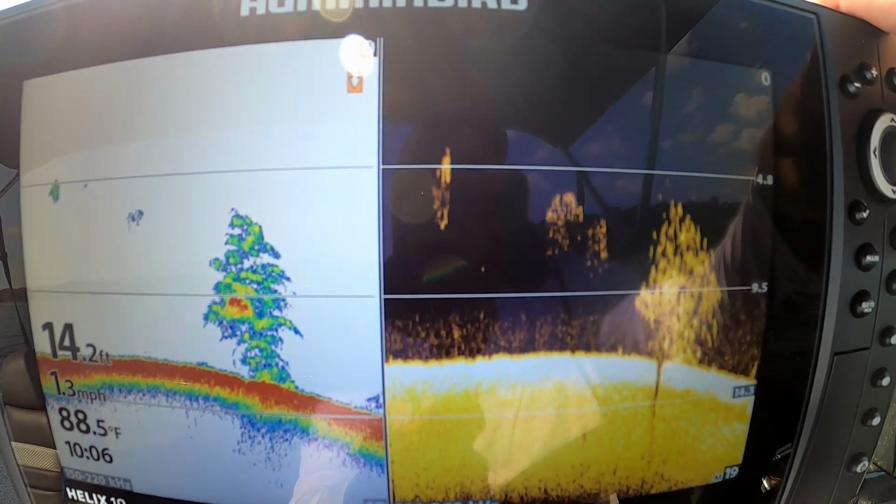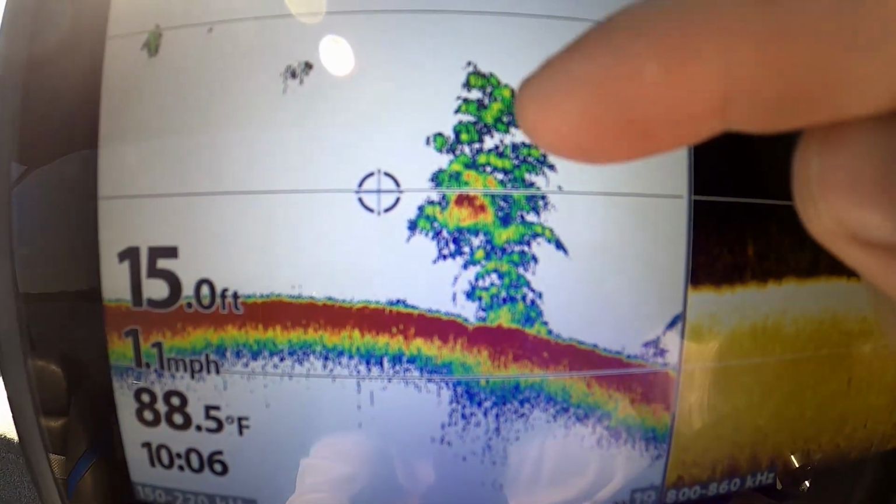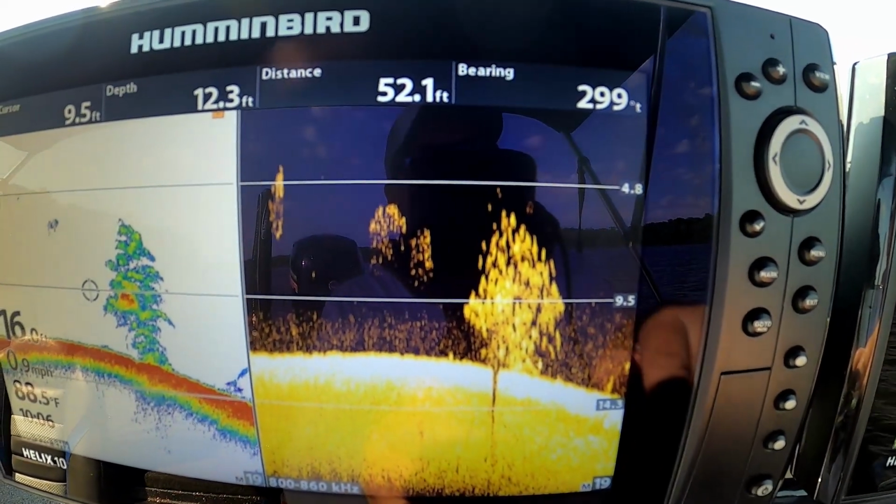Another nice picture. Let me lock it right there so you can see those fish sitting in that tree. You can really see them on this 2D, on this down scan, sitting in that tree.